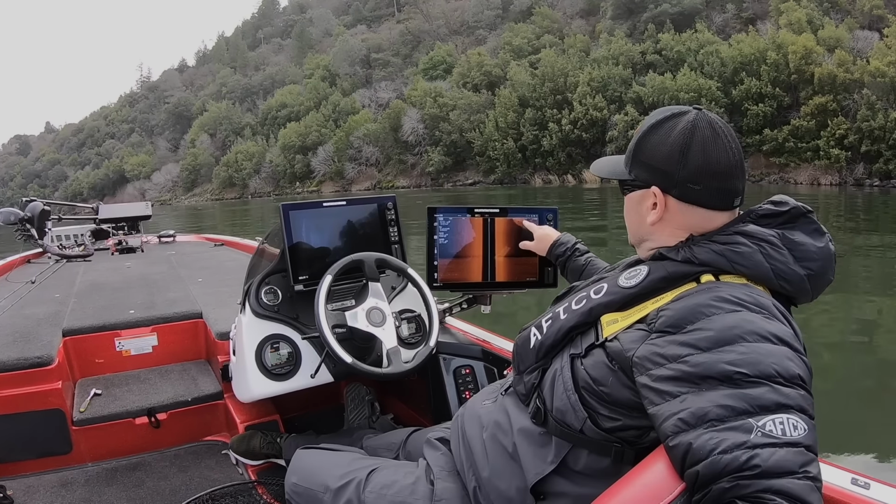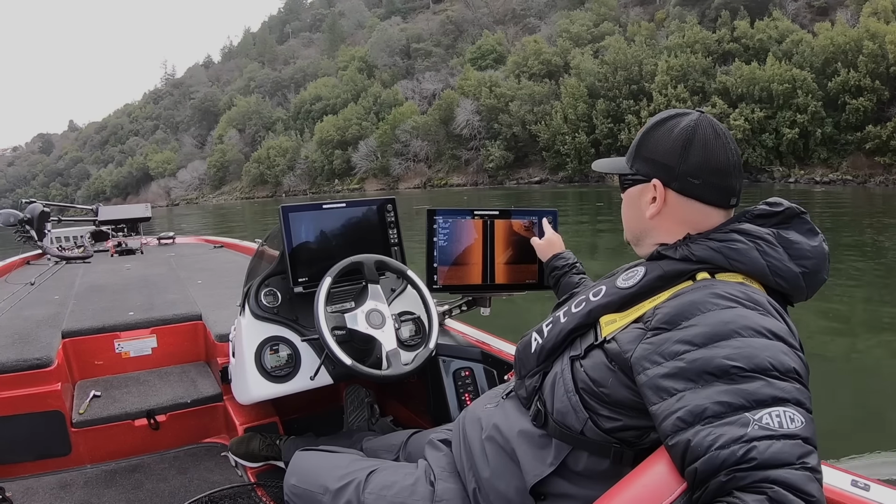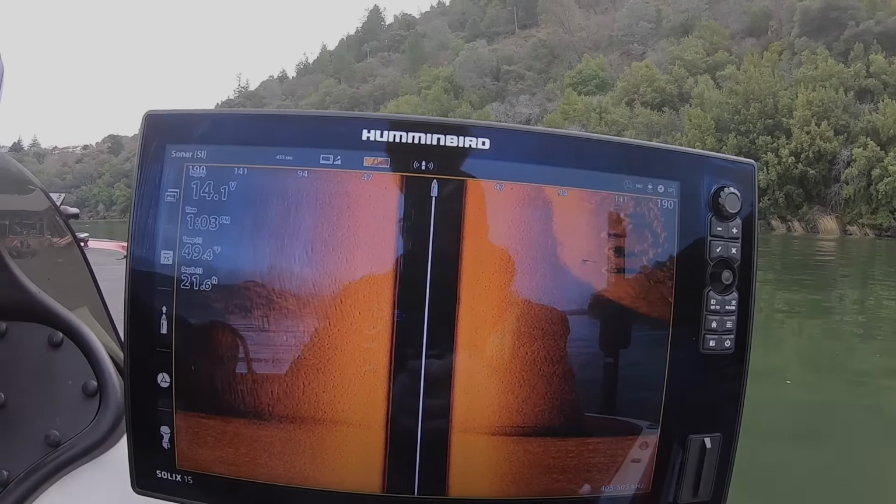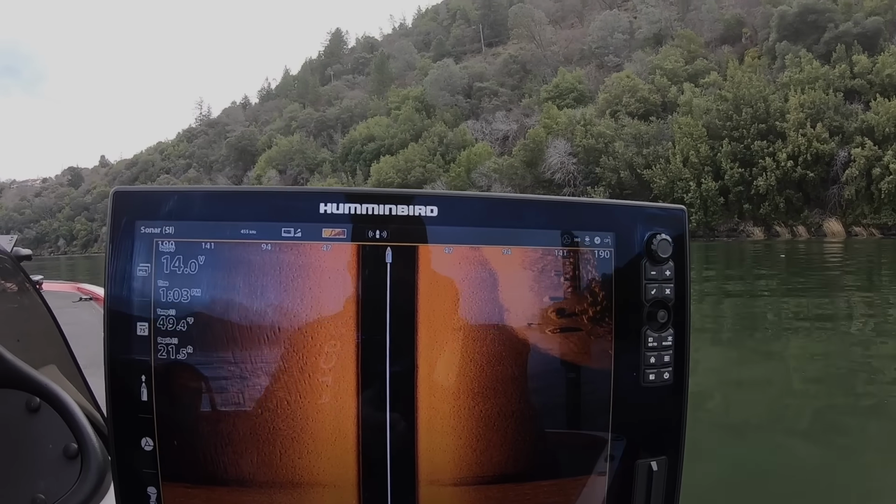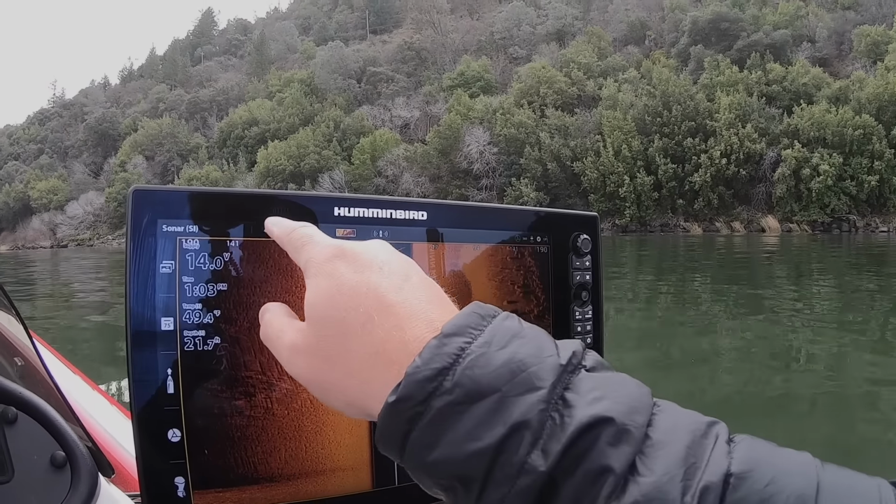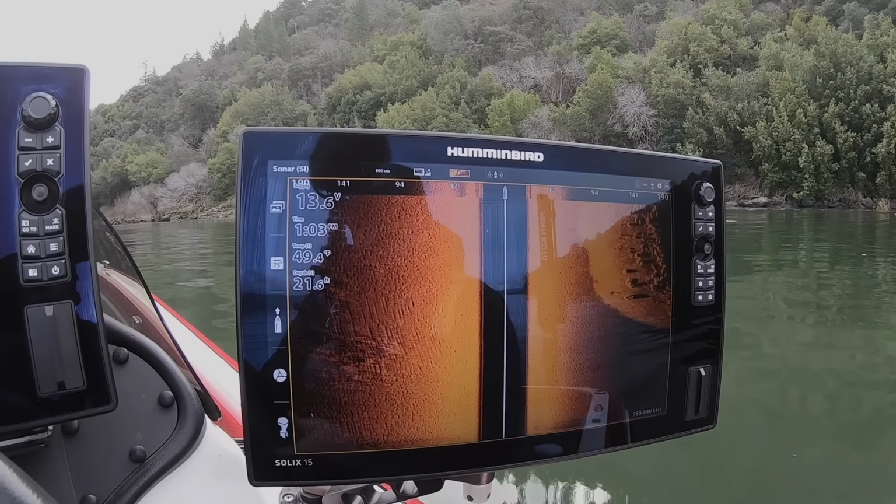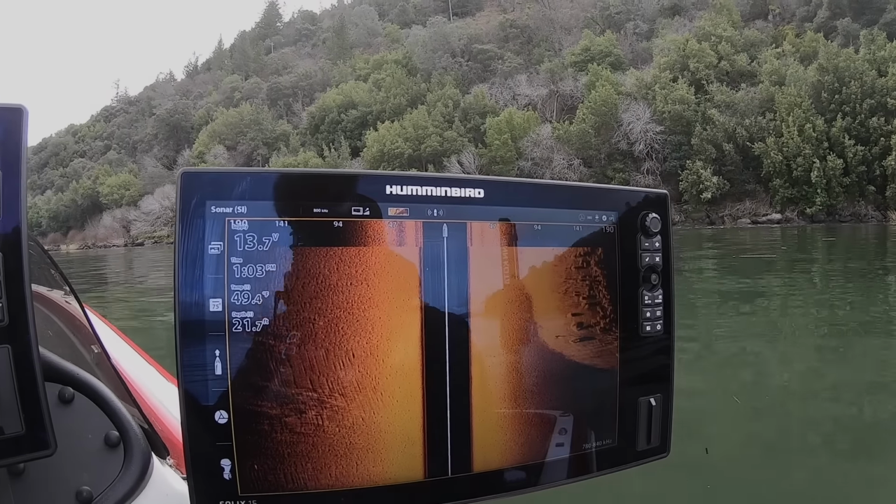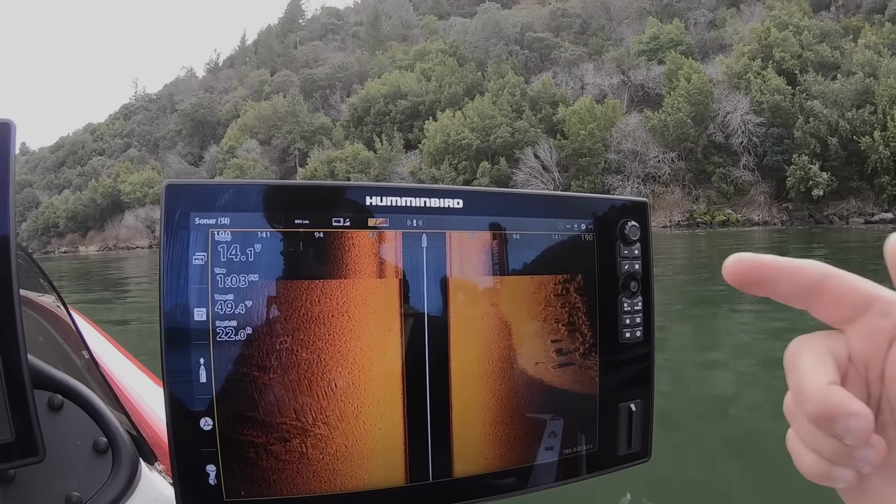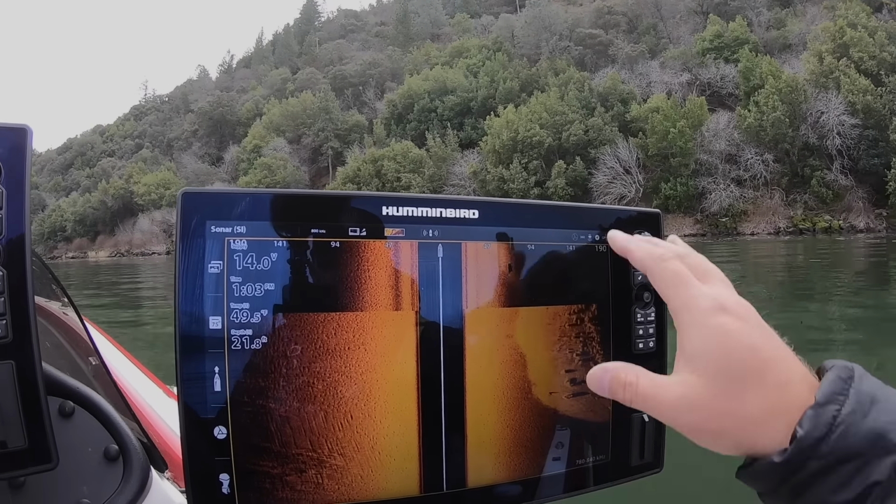So as you can see over here, we got rock piles, 94 feet to 190 feet. We got a rock pile over here. I'm going to go ahead and grab this. So now watch what happens when I change my frequency. So we were on 455, now we're on 800. See how it isn't even showing up the rock pile right here? It's because it's not powerful enough to see that, but I know that it's there.